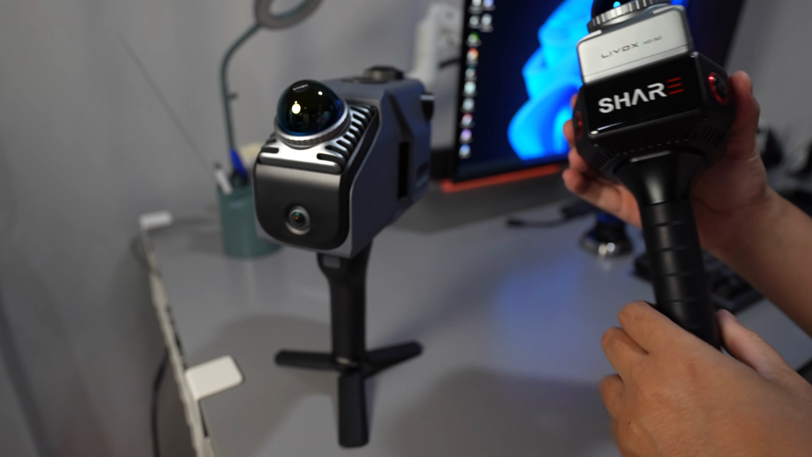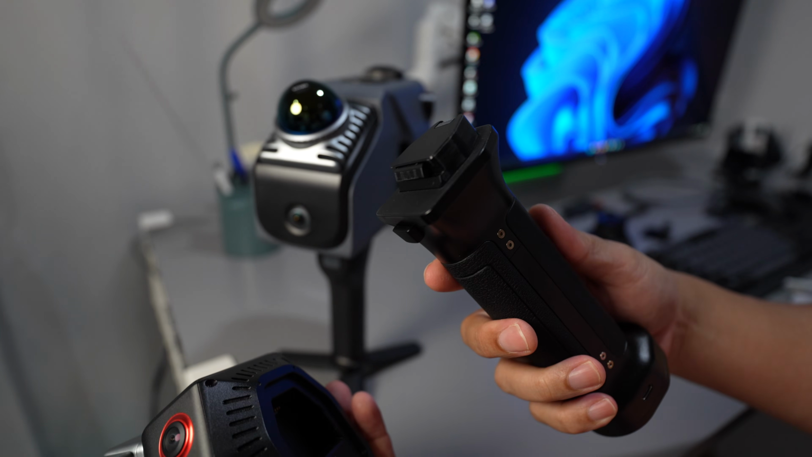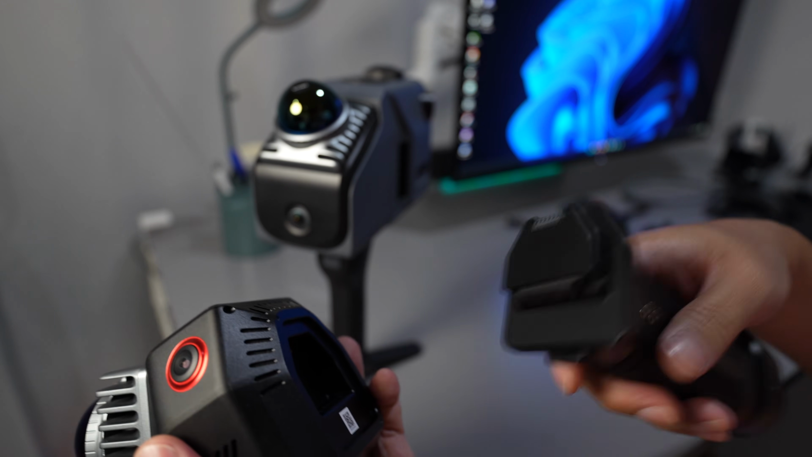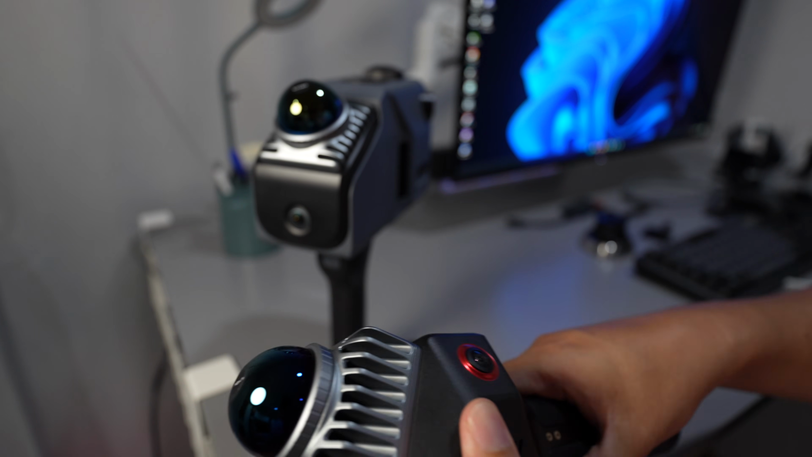It has a battery inside the handle, so you can have spare batteries, and it will last for 3 hours in that specification. I haven't tested the longevity of the battery yet, but I think it could be that long.